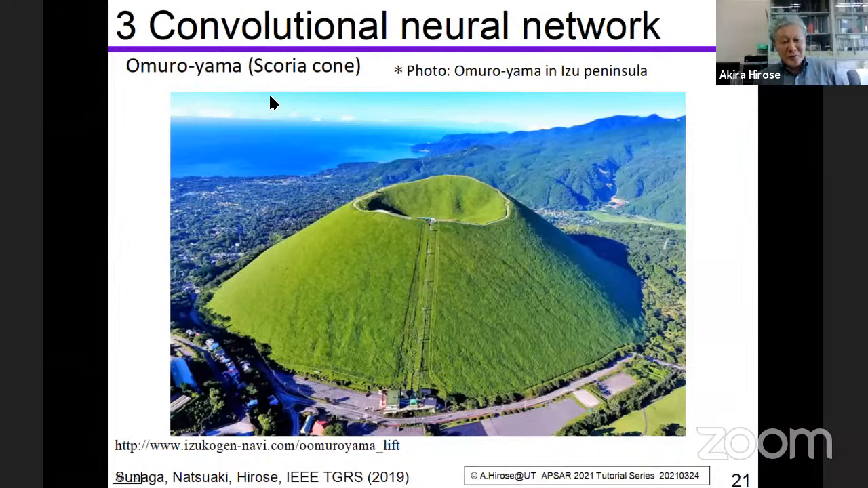So a convolutional neural network is used here to find Omuroyama-like landscape. So we want to find this landscape in the world automatically. Omuroyama is a Japanese name of mountains of this kind.